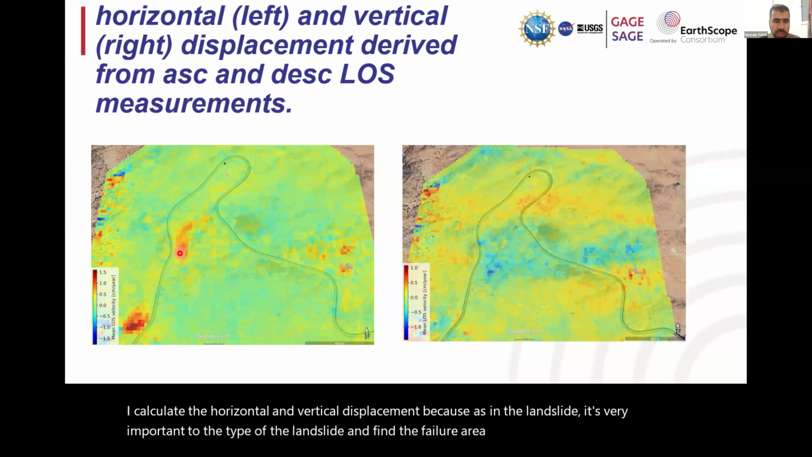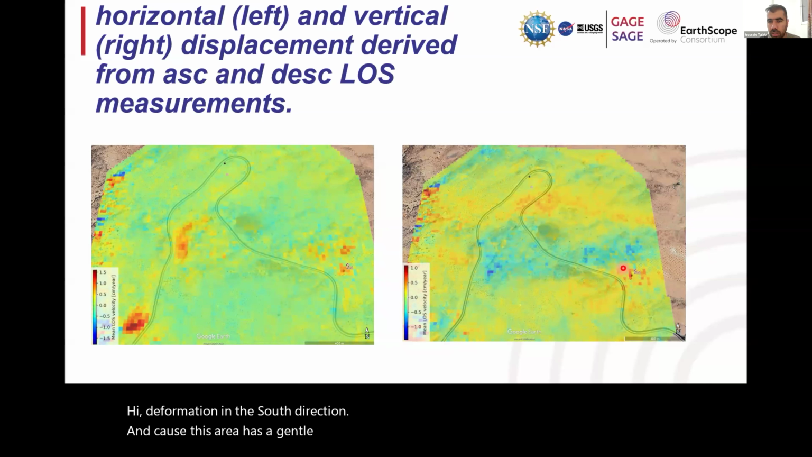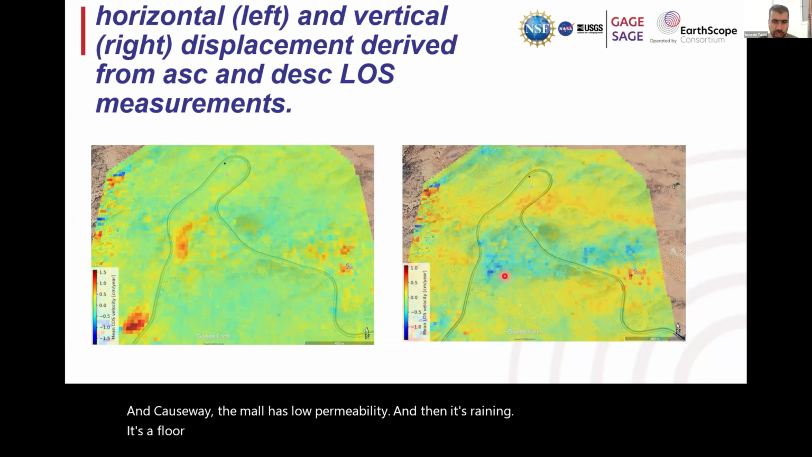Here we saw a very high deformation in the S direction, and because this area has a gentle slope, the whole area has a settlement, and because the marl has low permeability, when it rains, it flows, and we saw the displacement